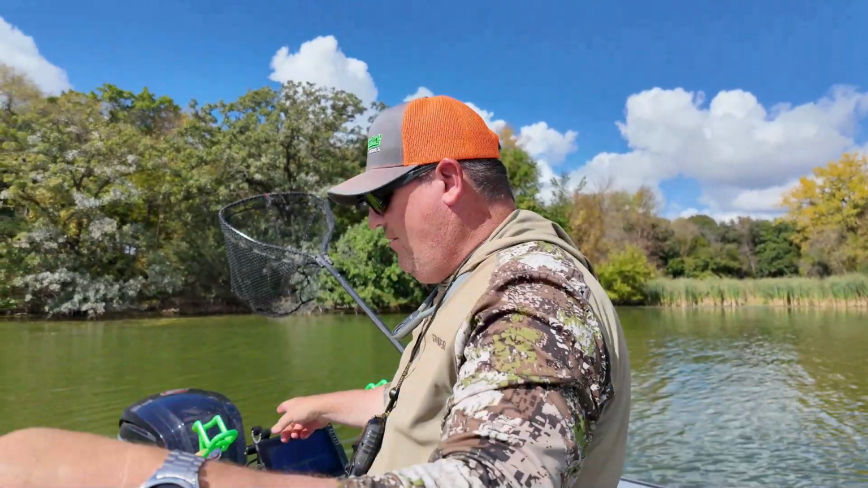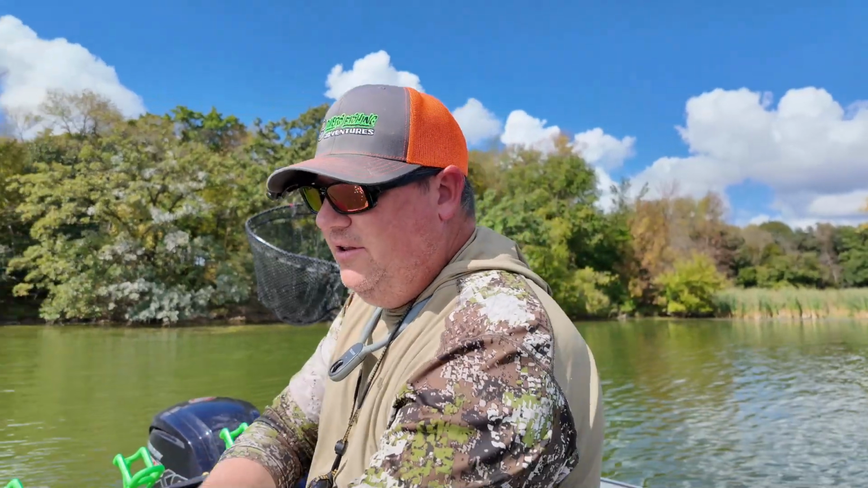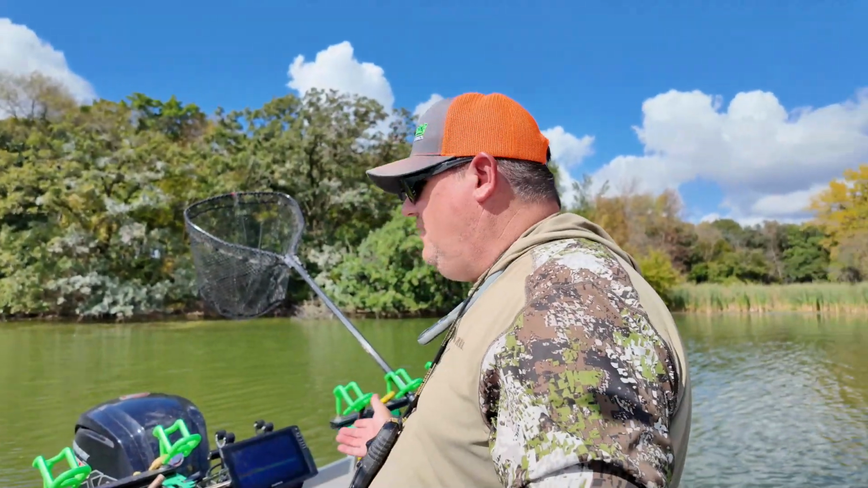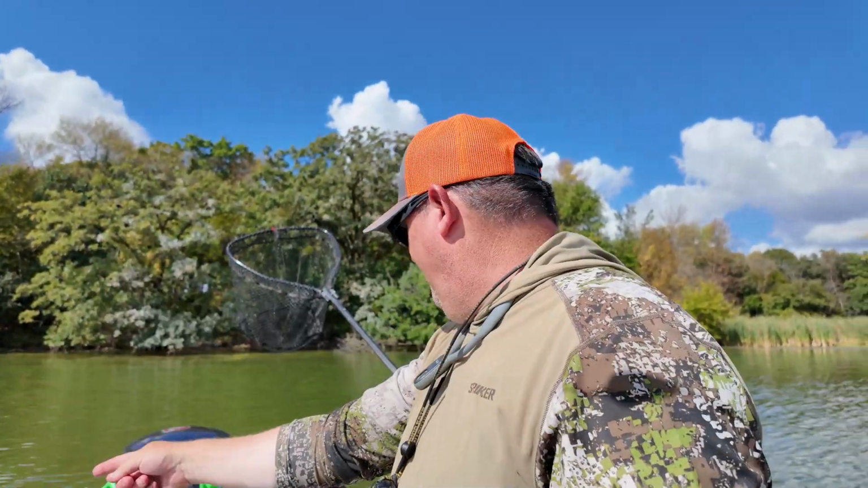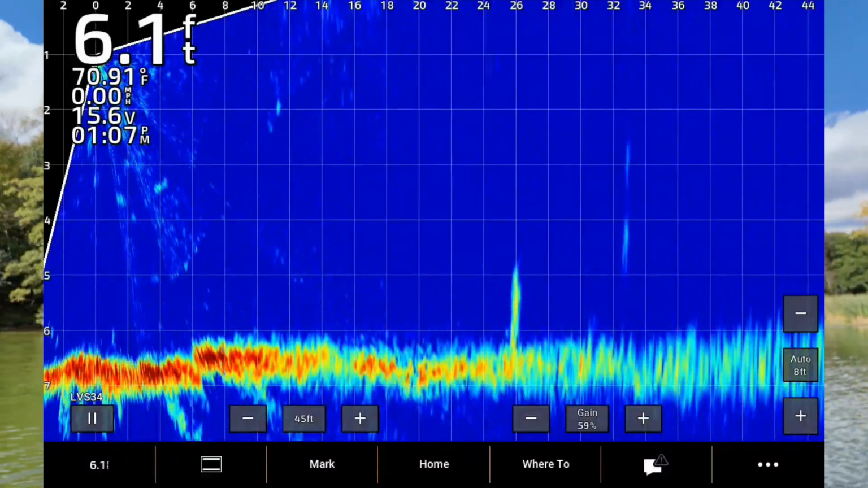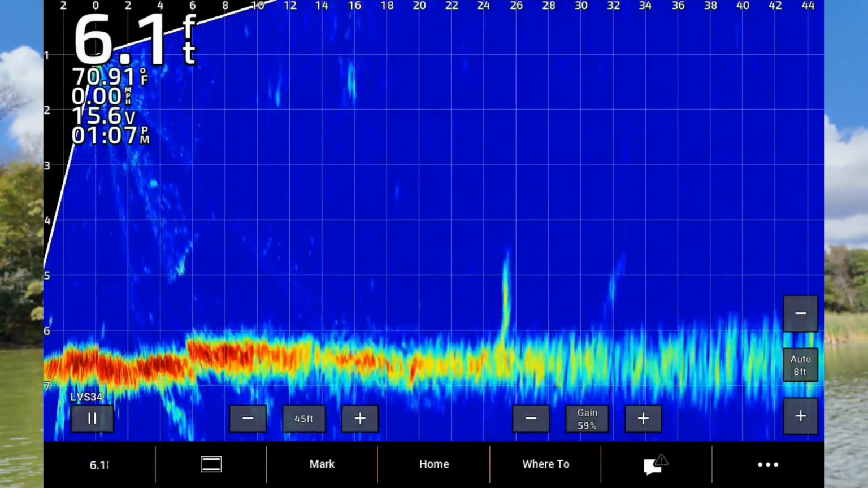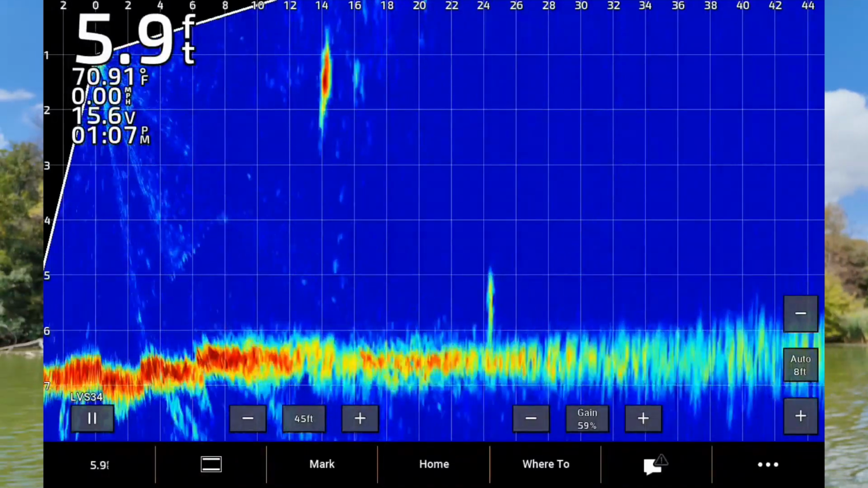I've been messing around with this Livescope, jigging straight under the boat, and it seems like they're a little scared. It's only 5 feet deep here, so put my bobber back on. I casted it out, pointed the Livescope at it, and yeah, I saw him come right up to that thing on the Livescope. I was like, oh, that bobber's going to go down, and sure enough, she gone. That was so cool.